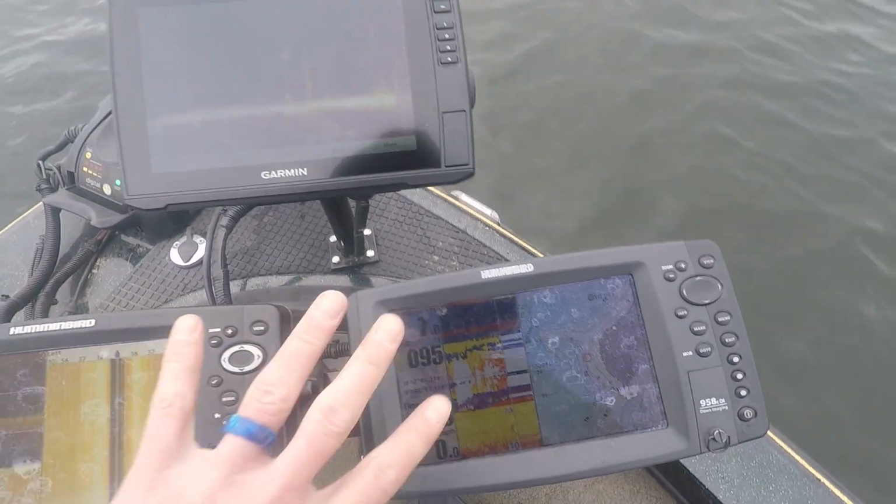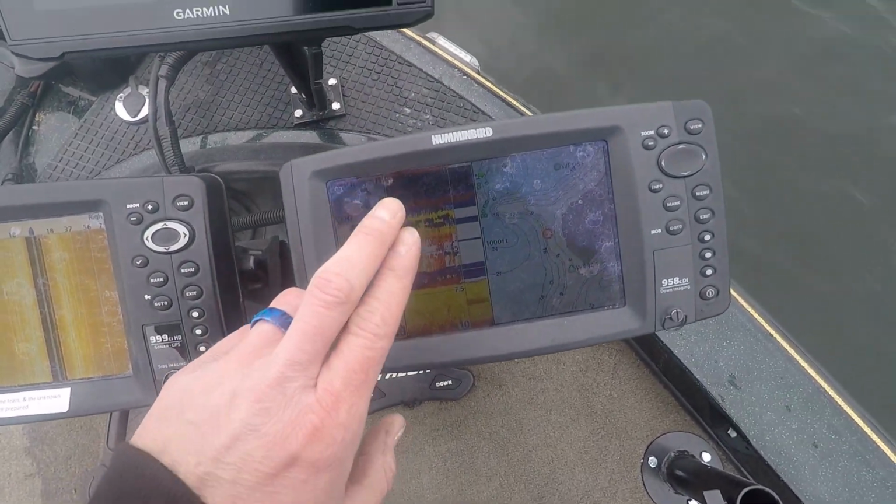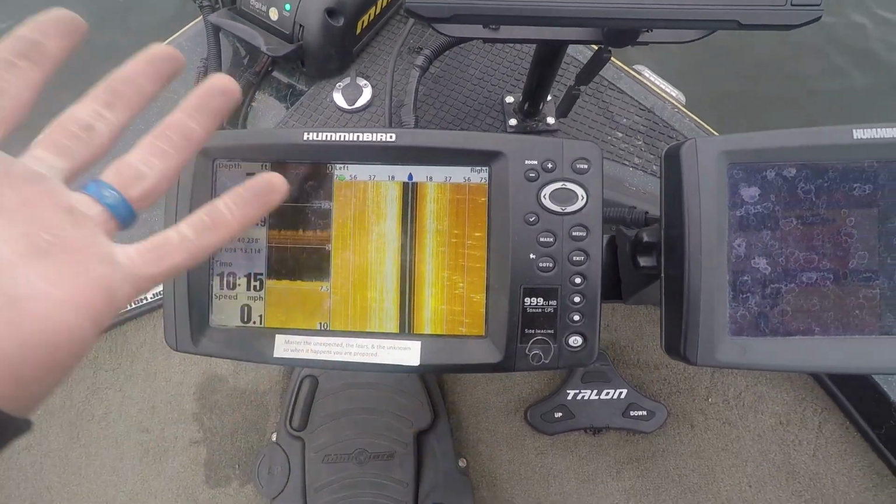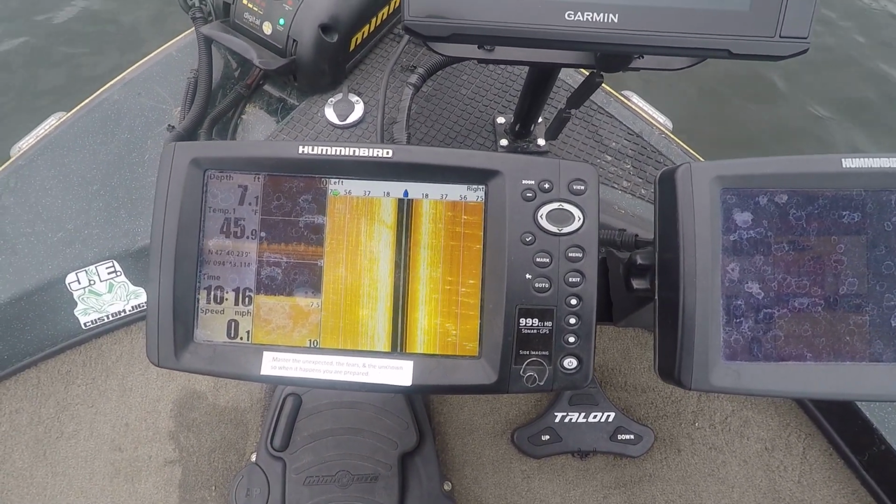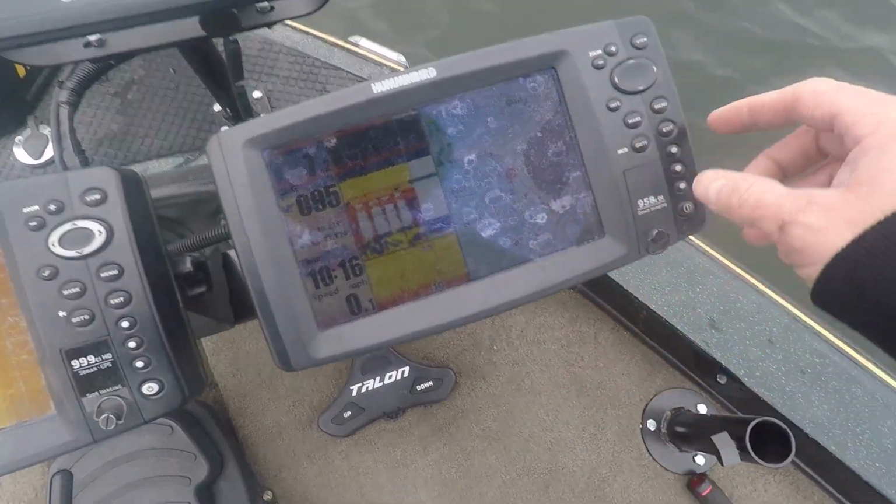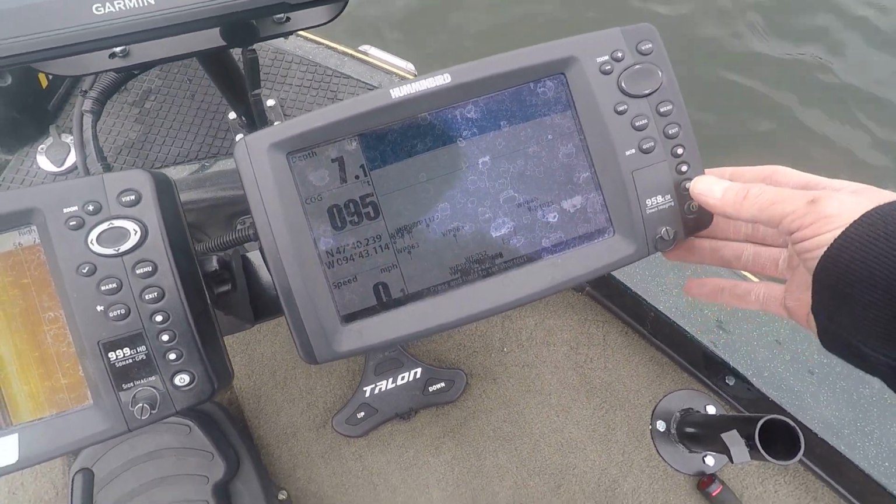So here's the main units, why I want them. You can see on the water now, I have a sonar down, the map, side imaging, which honestly, I don't really use the side imaging much up here. And then we have your down imaging here. Then over here, that's actually supposed to be the map.